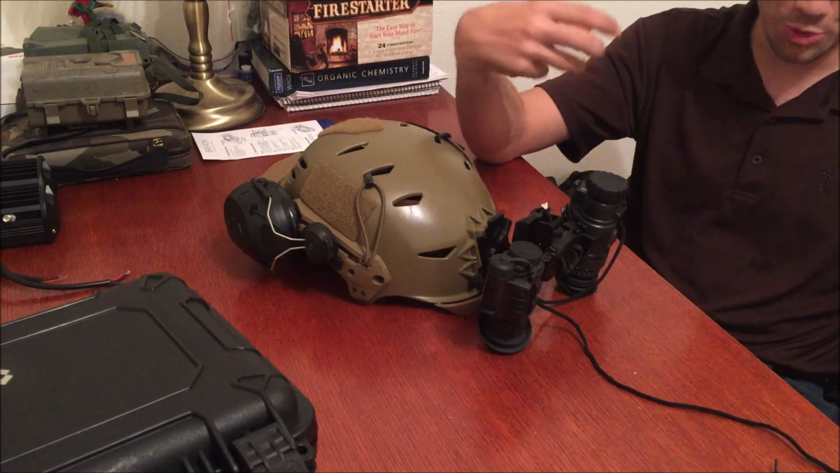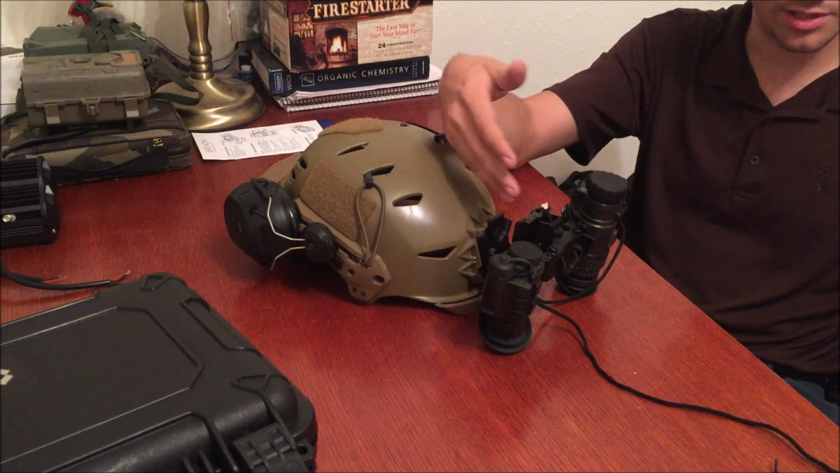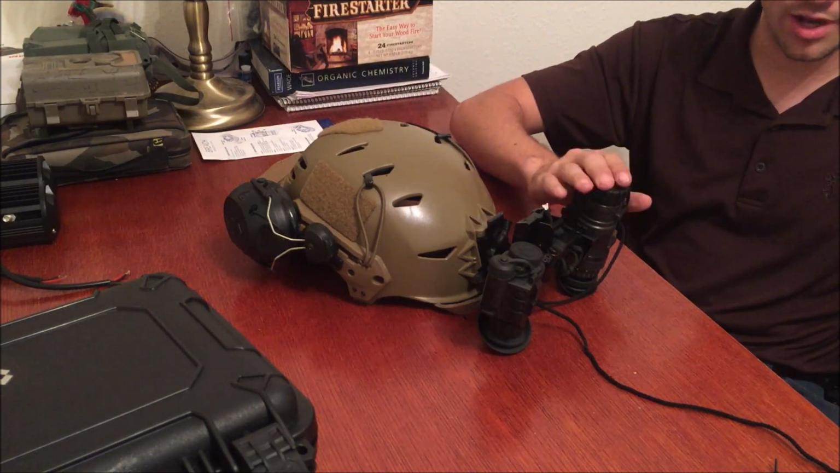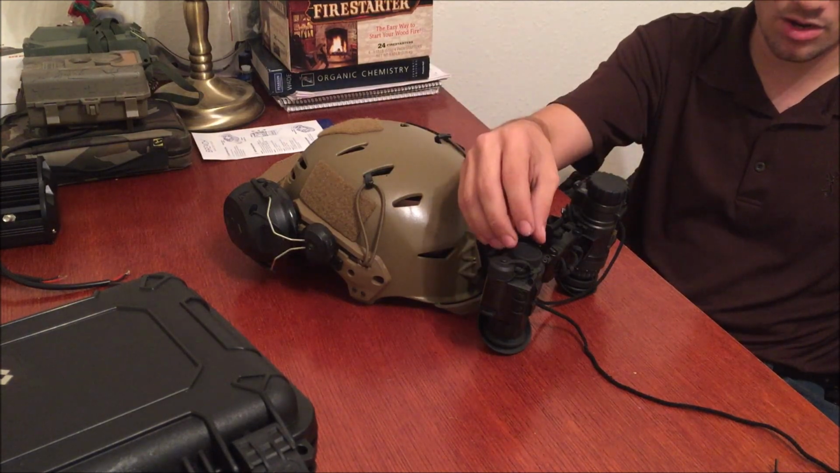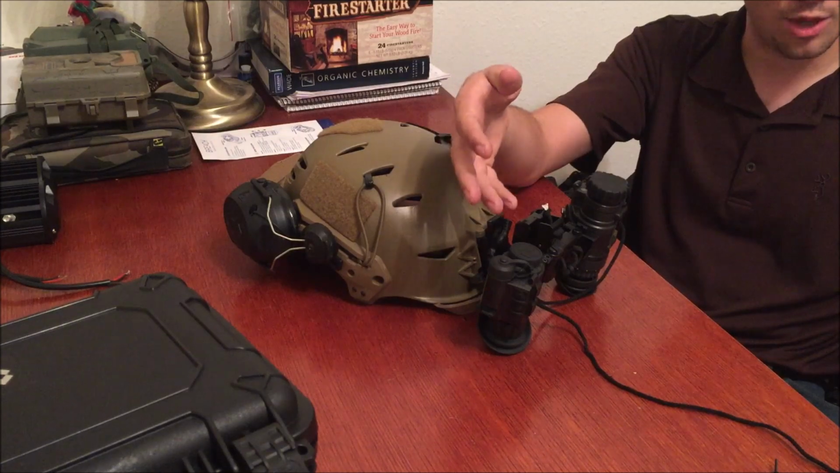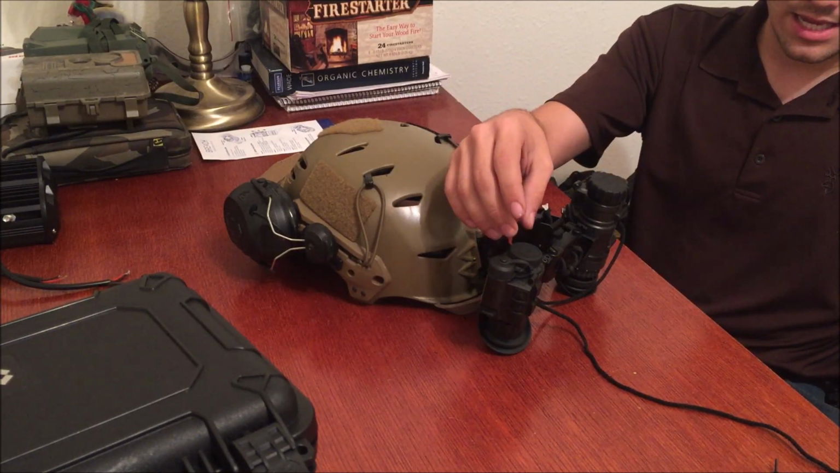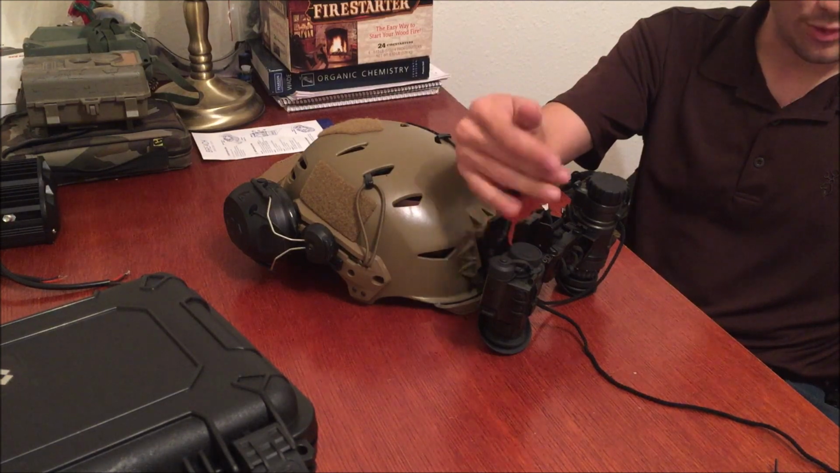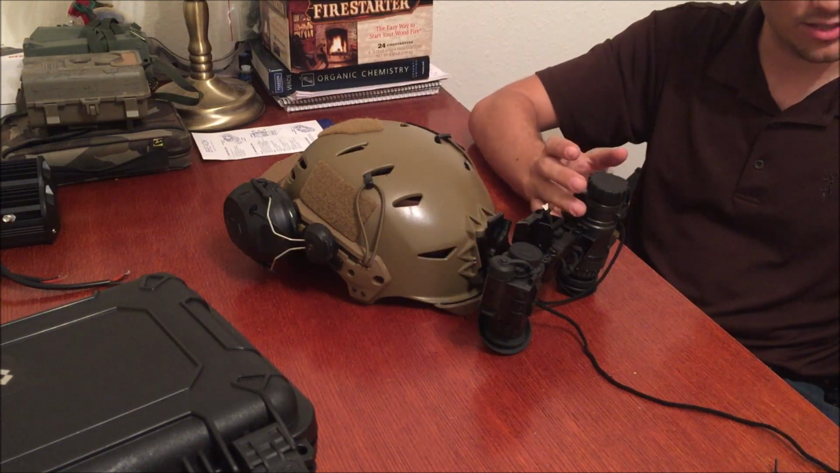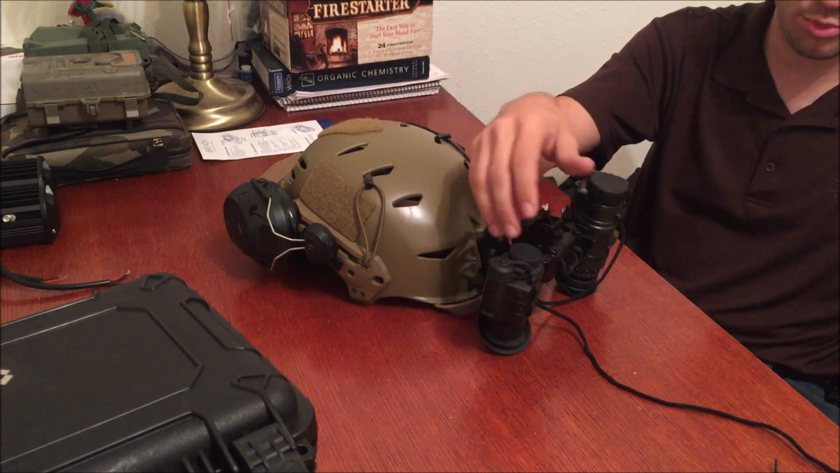In order to, in my opinion, get this to run really, really well, if you're trying to make a ghetto fusion system, which is kind of what I've done here, your PVS-14 needs to be white phosphor. You can adjust the gain on the Breach, which is really nice. And then you can turn the brightness up and down more or less. If you set the brightness to the right level, you keep it pretty low, and then you dial up the gain on the PVS-14 so the brightness is really high, and then you set the settings. You can adjust the settings on the Breach as well.